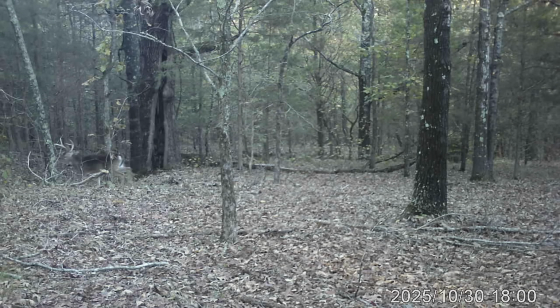That's a wide one, but hardly any points. Oh, there's one in the background. There's more deer in the background there. Oh, and another one. Look at huge. Huge. And lots of bucks. That's why in October they're still in bachelor groups.